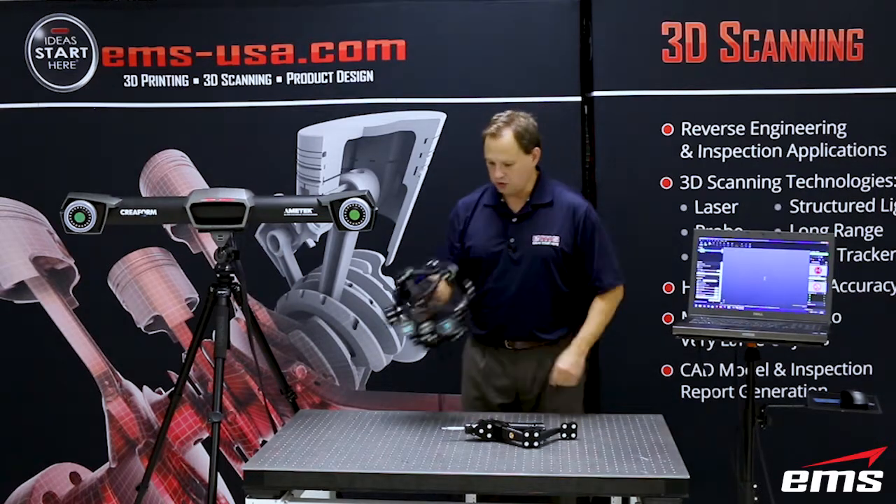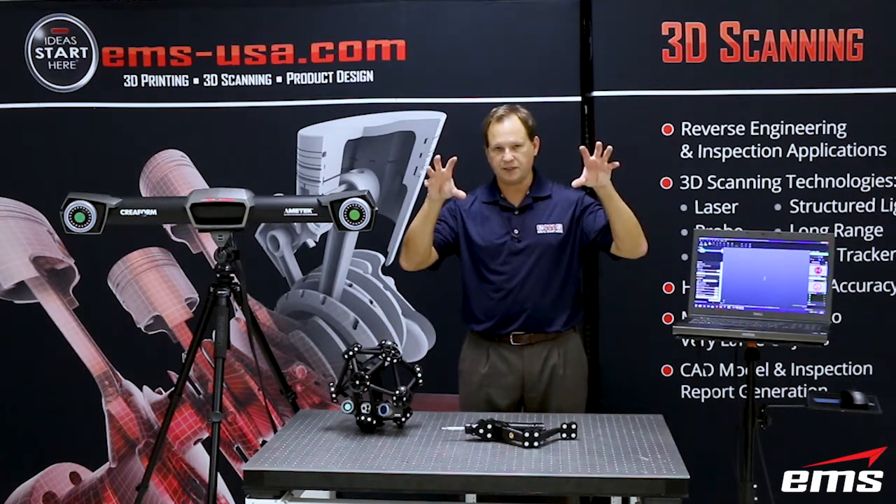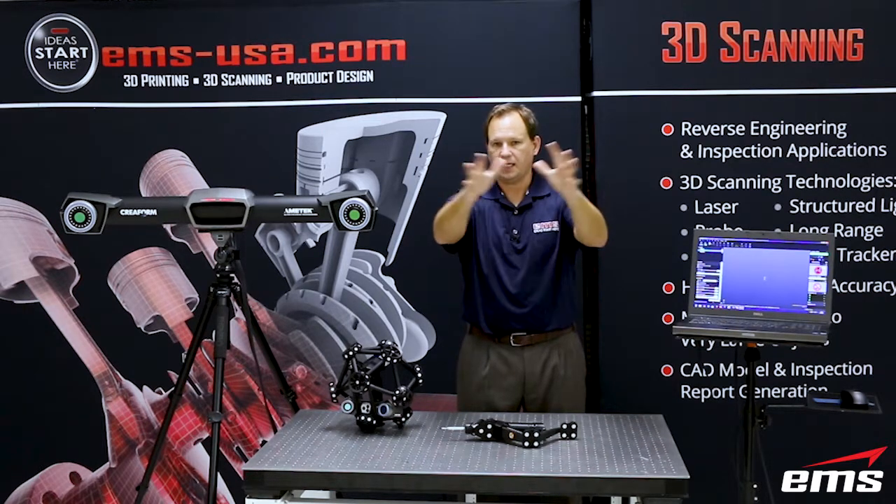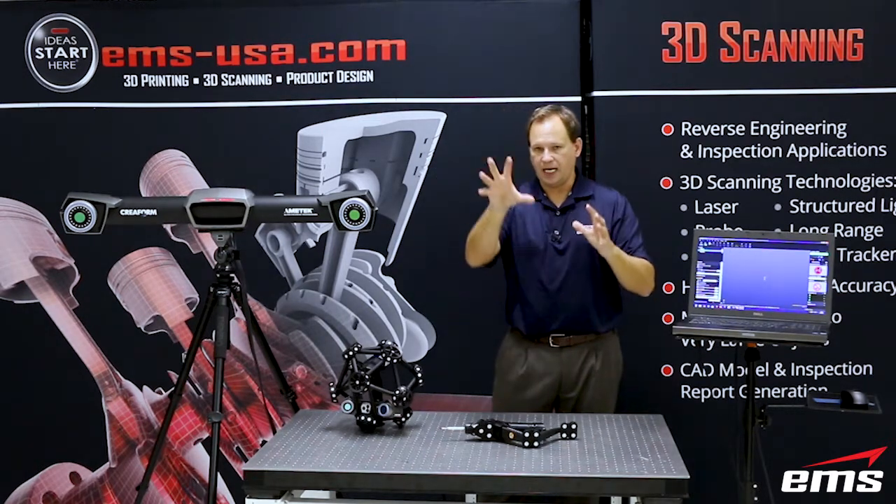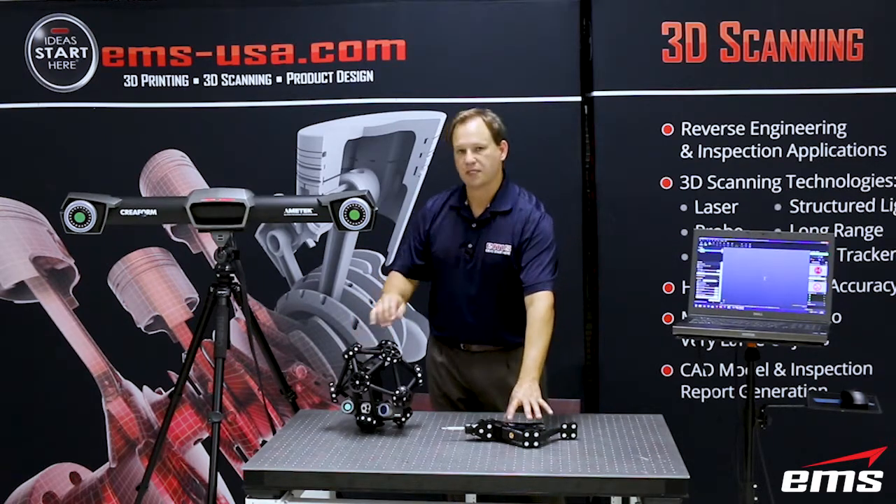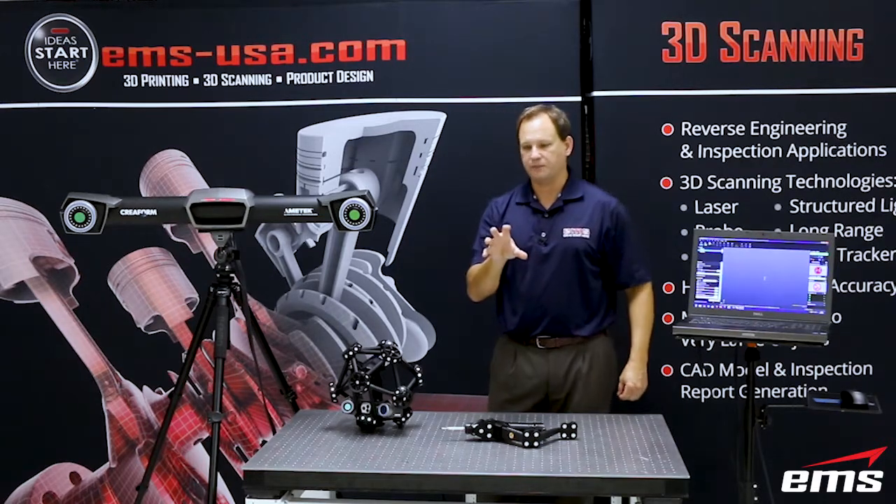And what that allows you to do is scan very large objects. Basically, you have these cameras, and where they converge, where the two cameras kind of share the same space, anything in there, meaning the C-Track, the MetraSCAN or the HandyPROBE, it will track it in 3D space, okay?